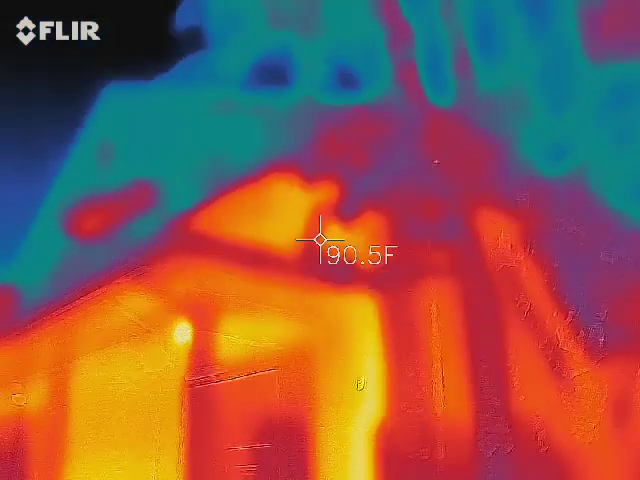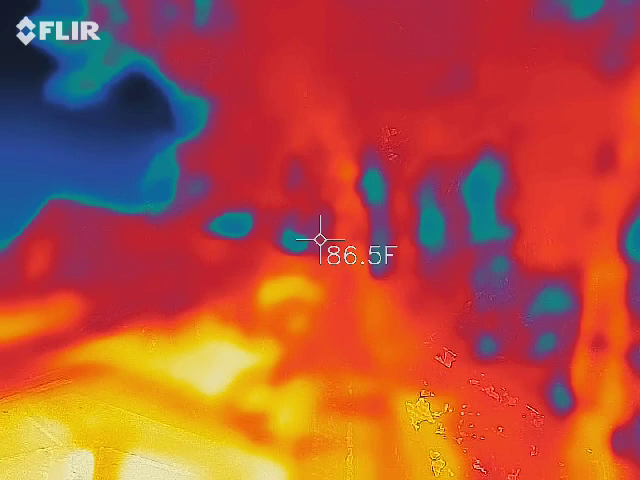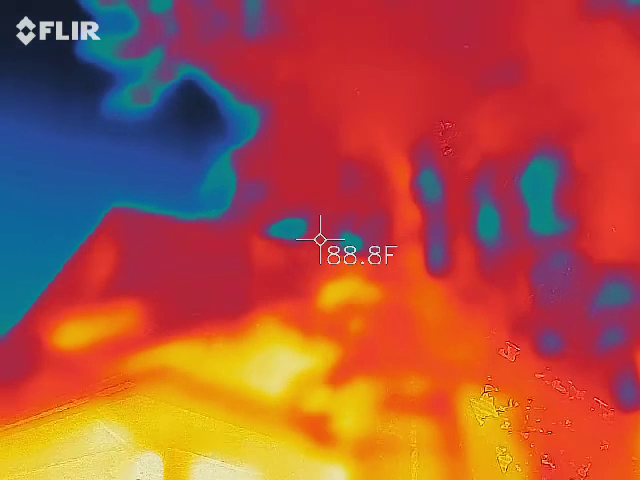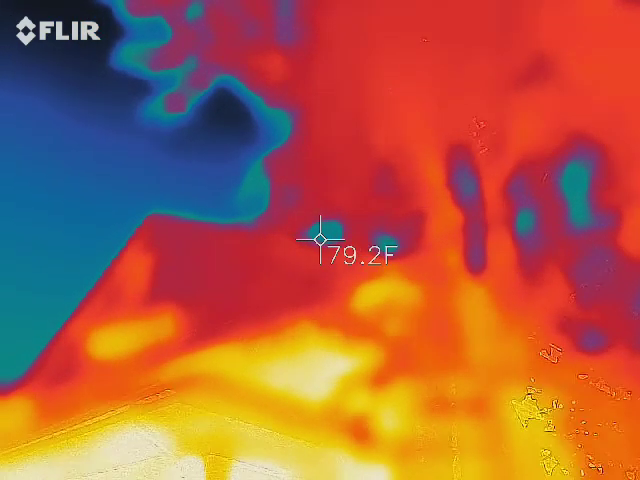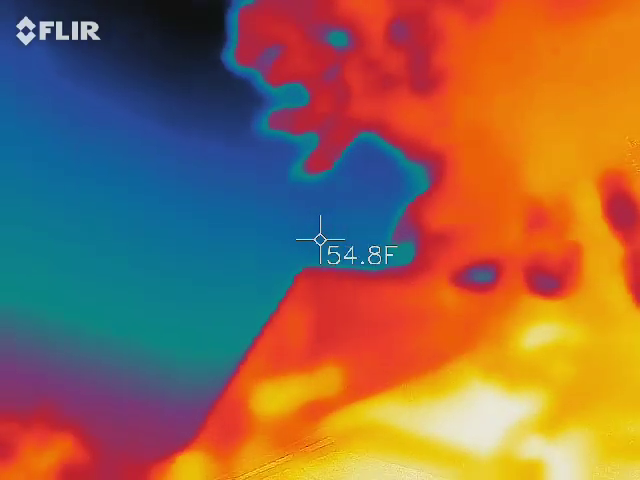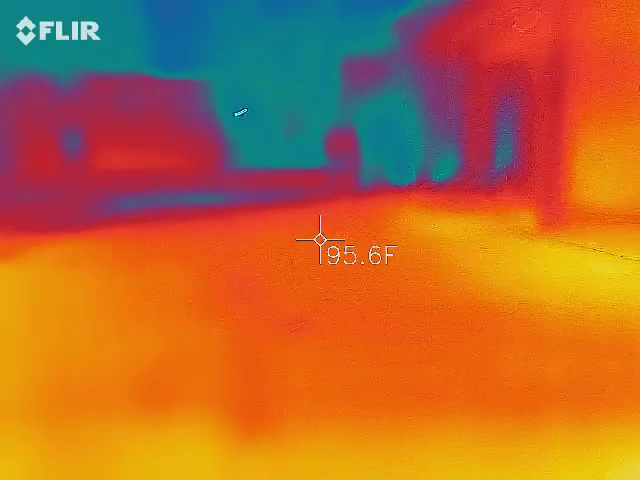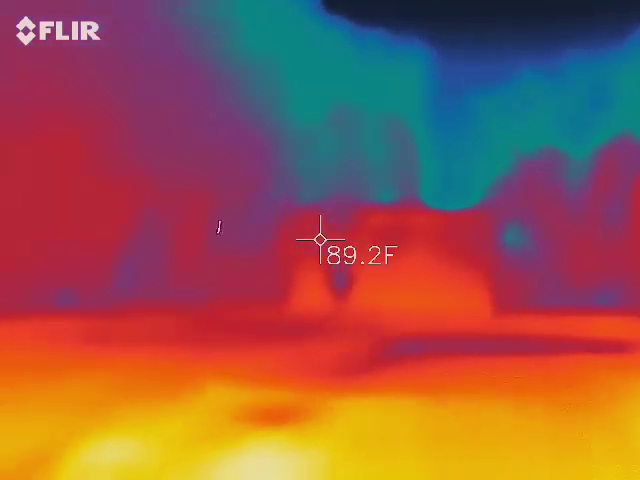Yeah. Look at this. He said watch the blue dots and anything that drops below like 80. Well look, that's like 70 something. And this one's like 60 something. I don't know if that's just the sky, but it's in that building. That's where it is. But look at that. That's gotta be that building. Or the sky. It must be the sky, 'cause it's like 50 degrees. Oh, there's some blue spot right there, by that door.